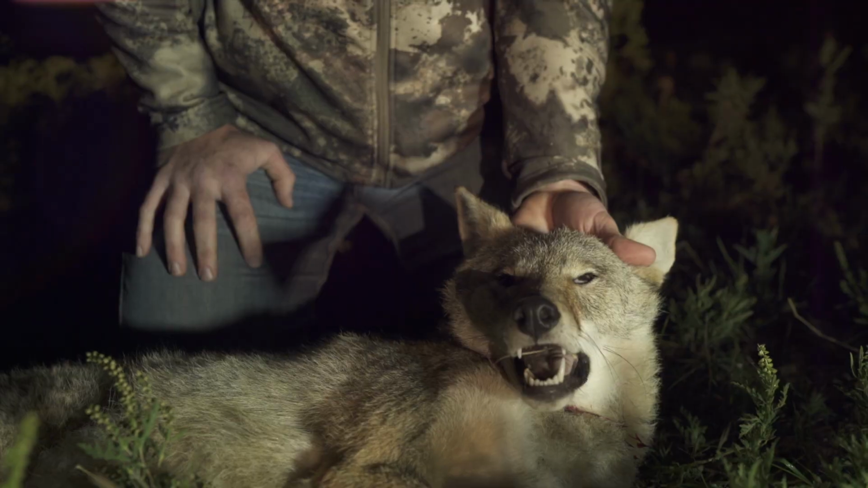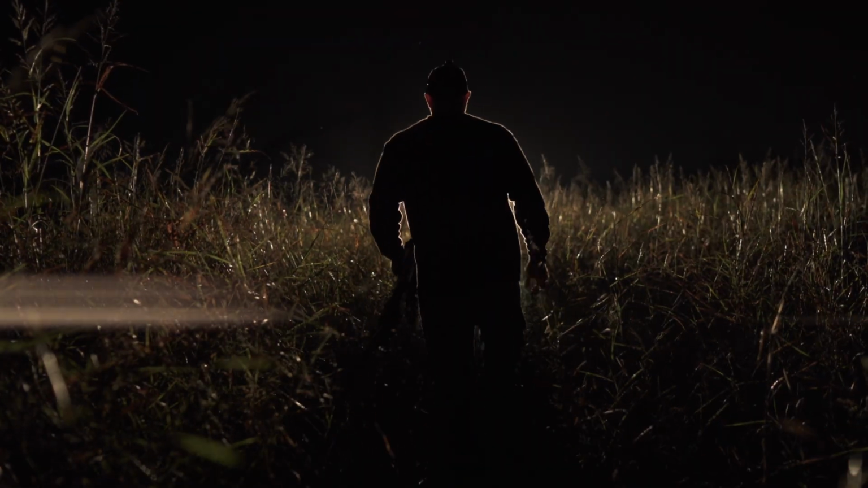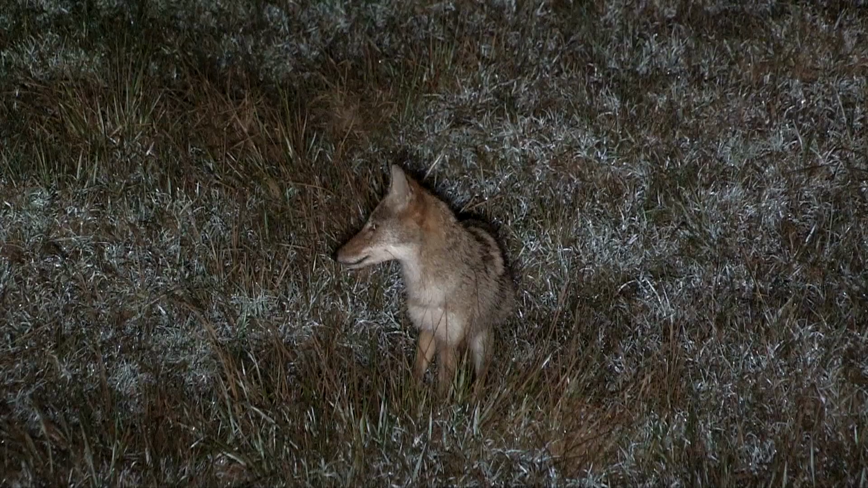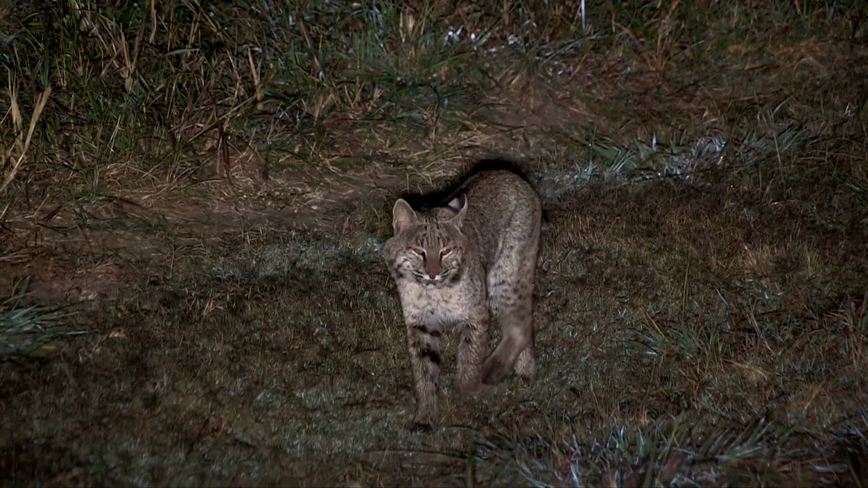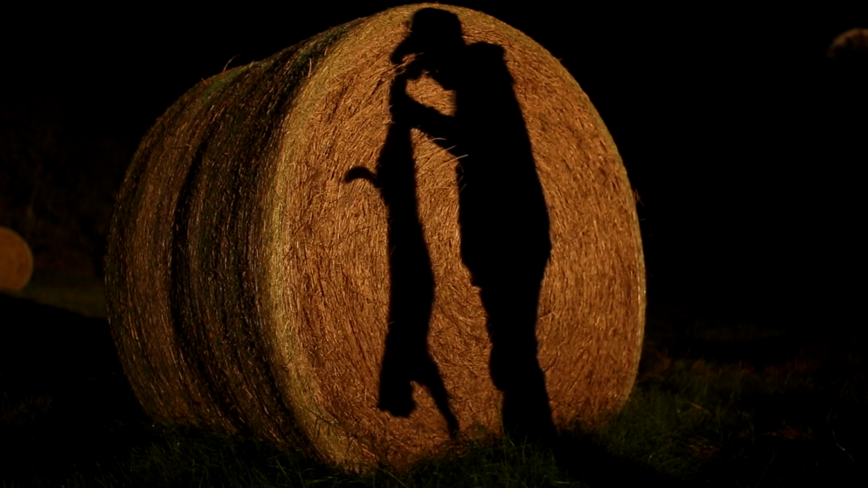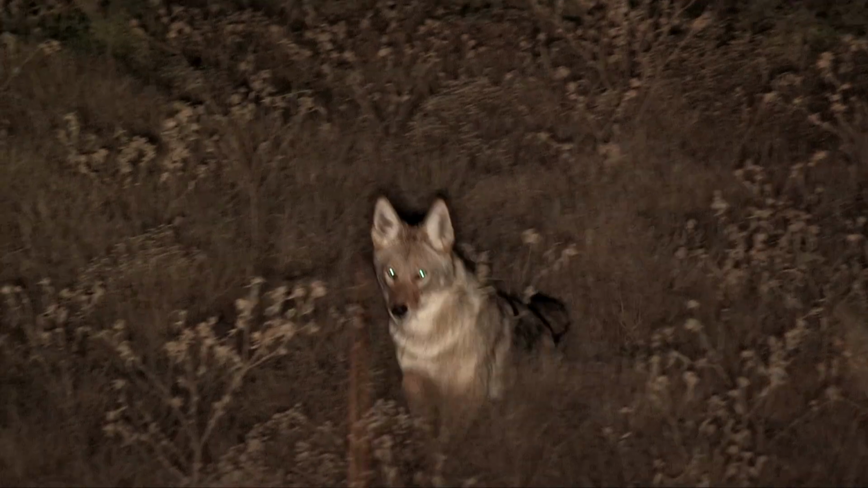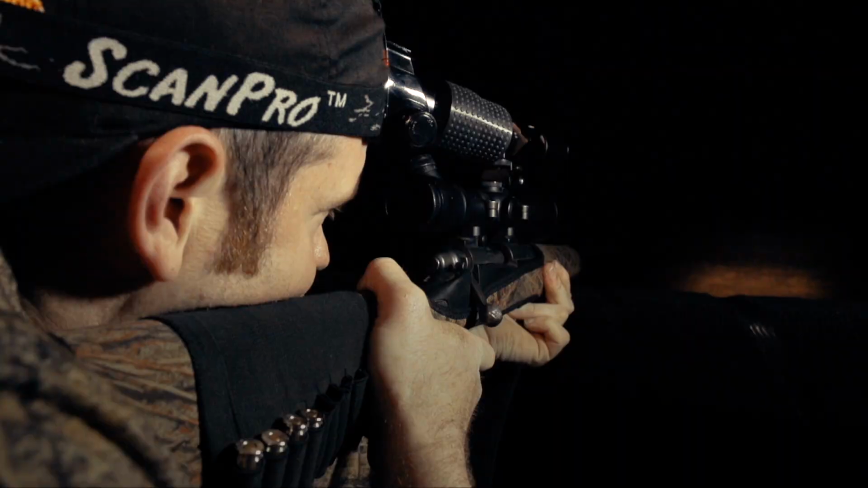The night is the one true side of hunting left yet to be explored. And as far as I'm concerned, there's no right or wrong way to hunt at night. All we did is take the funnest sport on the planet and we did it our way. We are all complete addicts. And if anybody tried to come and tell us we had to stop, good luck with that.